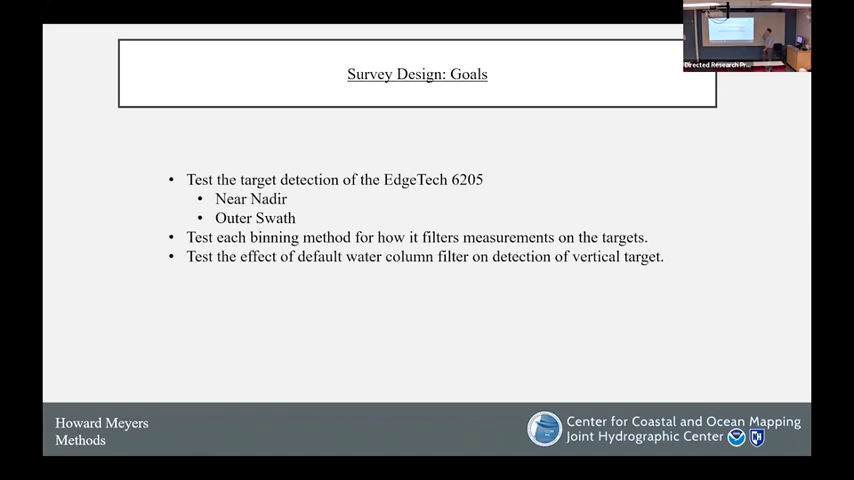So the goals of the survey: we want to be able to test the target detection. I'm going to keep saying that a lot, but we want to test how this system can identify and collect soundings near nadir and in the outer swath. We want to test each binning method for how it filters that data, how it turns those raw measurements into soundings, and if those soundings accurately represent the target which was surveyed. And we want to test the effects of the default water column filter on the detections of that vertical target.